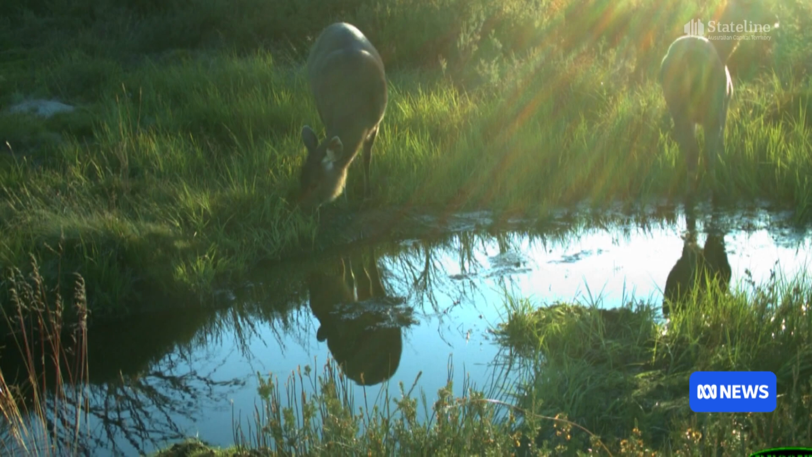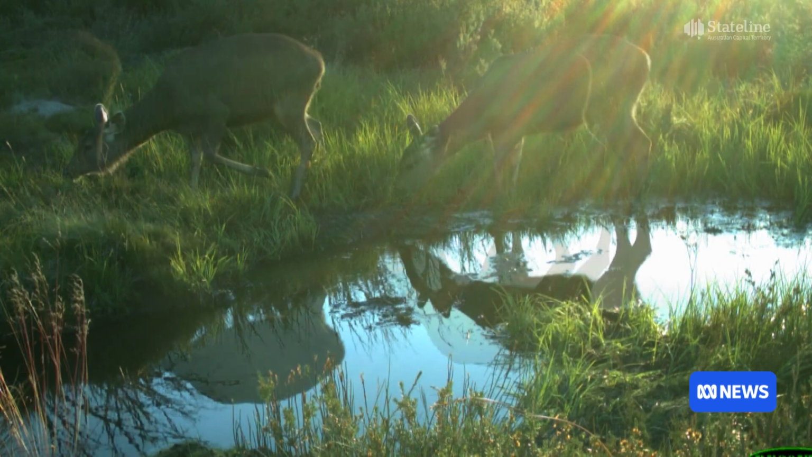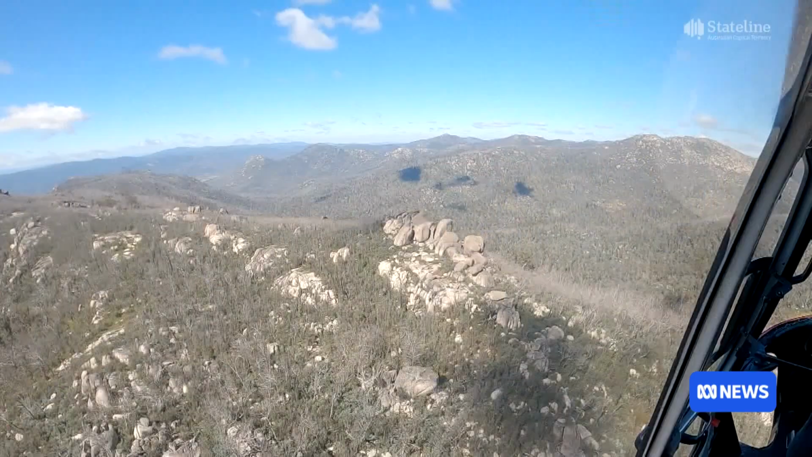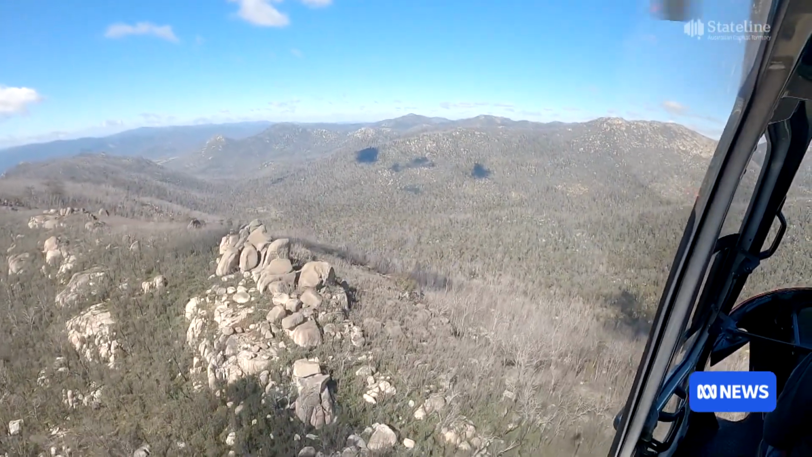Local recreational hunters say they'd like to assist in the cull. Recreational hunting, I think, is probably one of the most sustainable activities that we could engage in as humans. We're using the natural resources around us, and I think that's really important because we're part of the balance of the ecosystem. The government agrees it's a valid pastime, but there's no hunting on public land in the ACT.